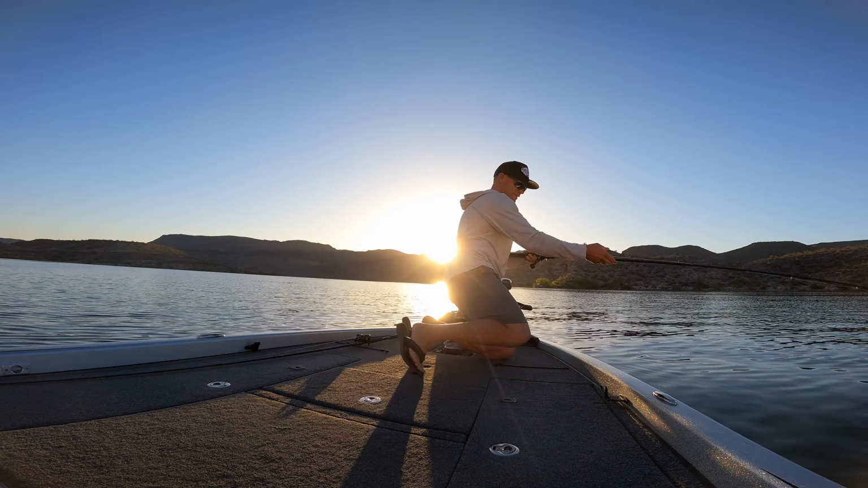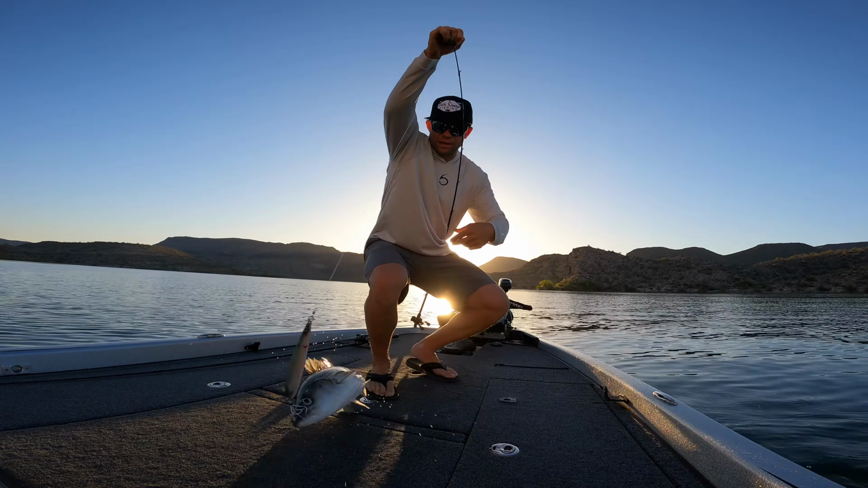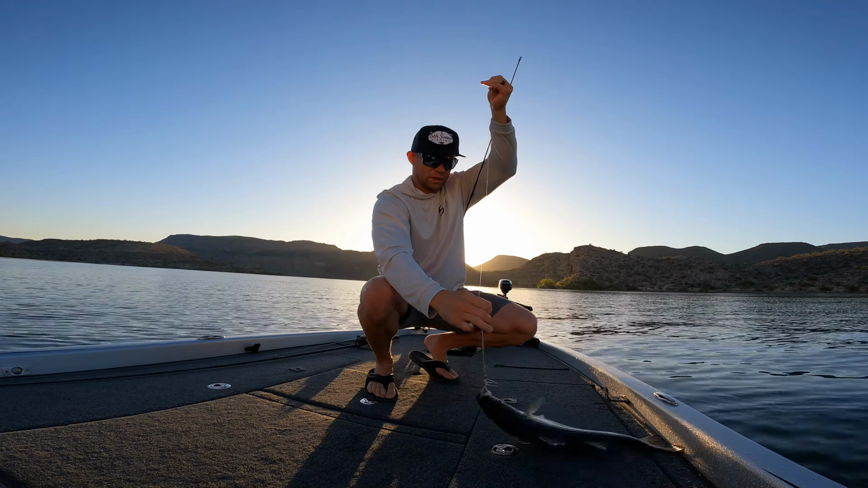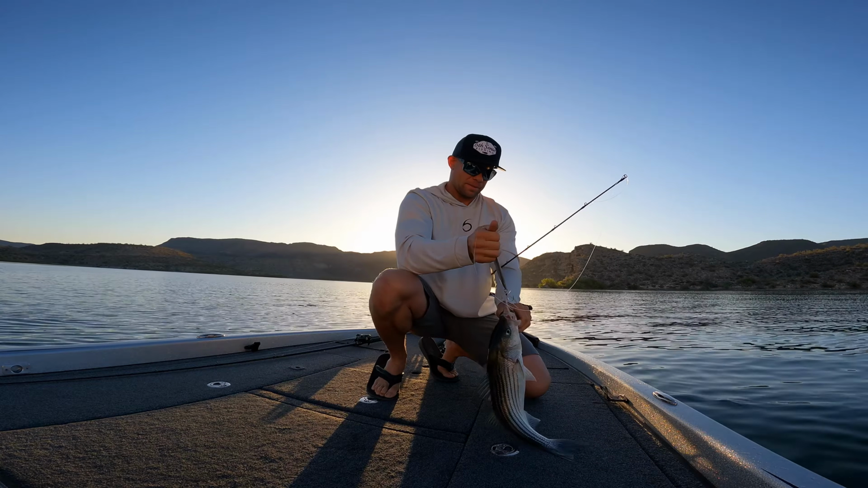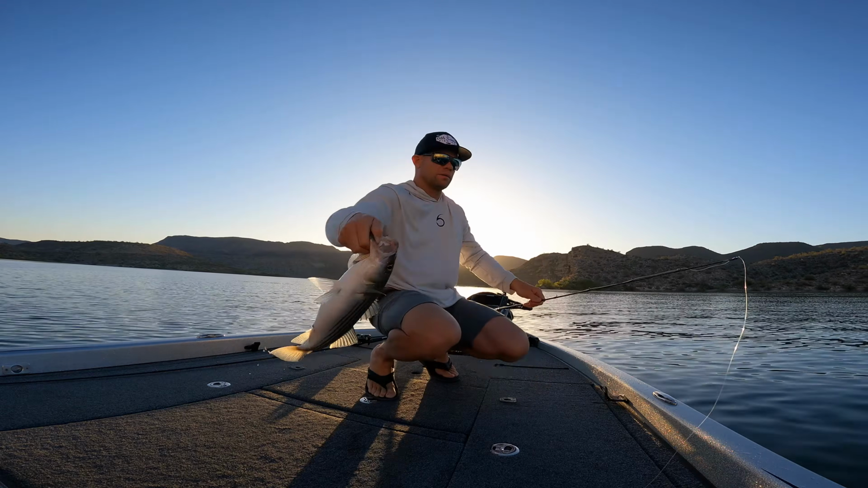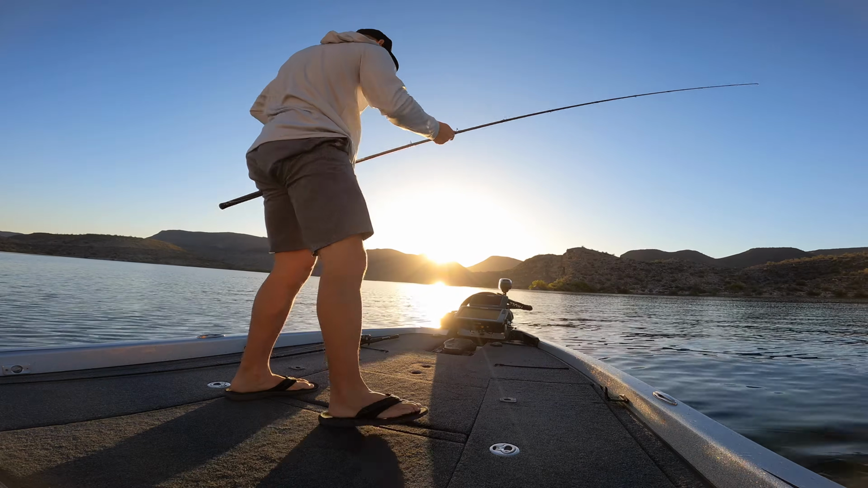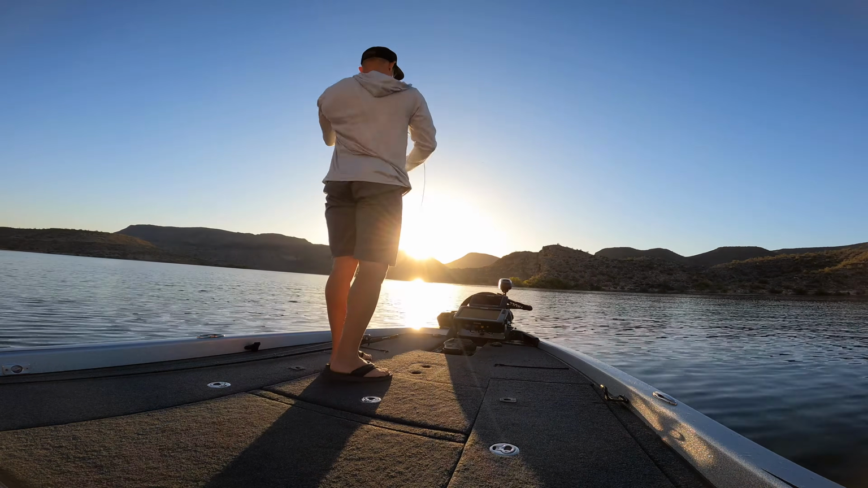Little guy coming in. 6 Sense mag spoon. Do some work today on this thing. Little guy, good start. They are loaded down there.